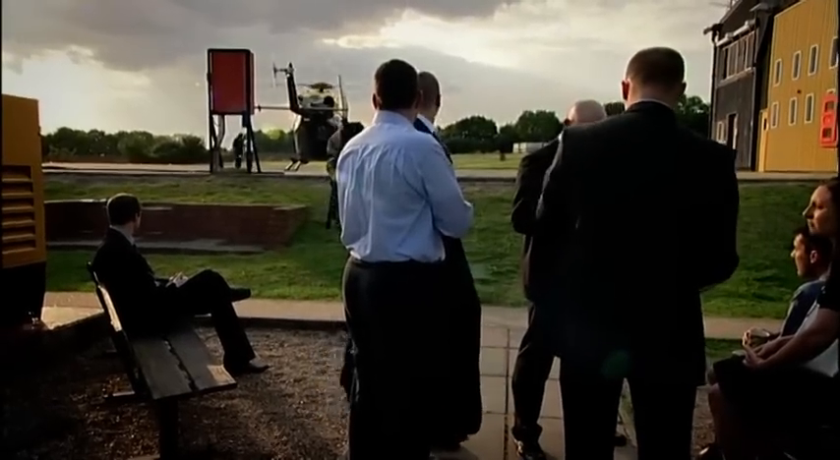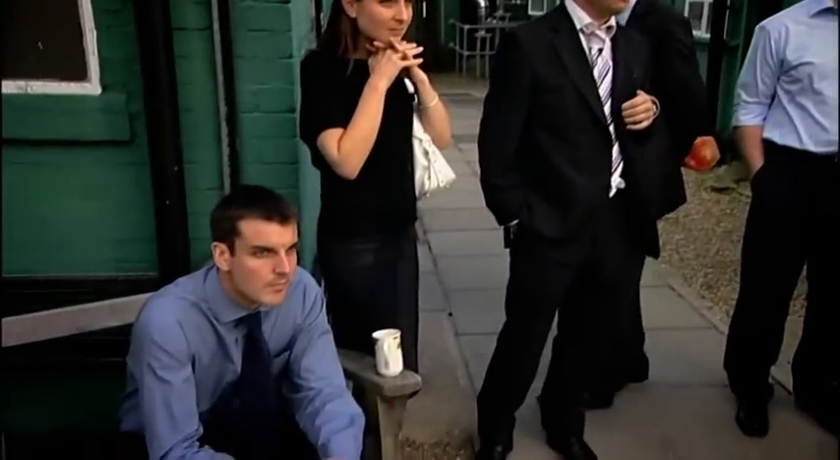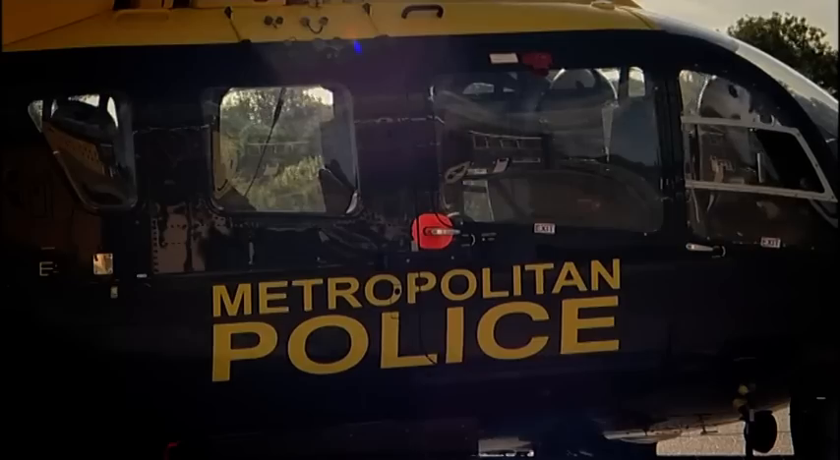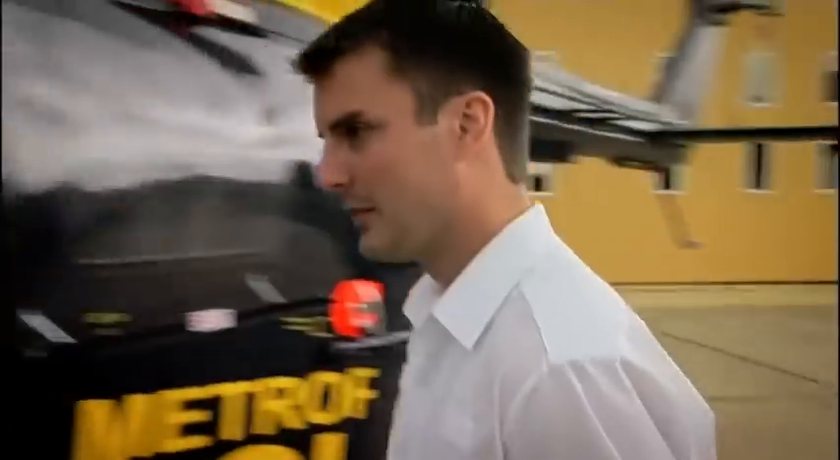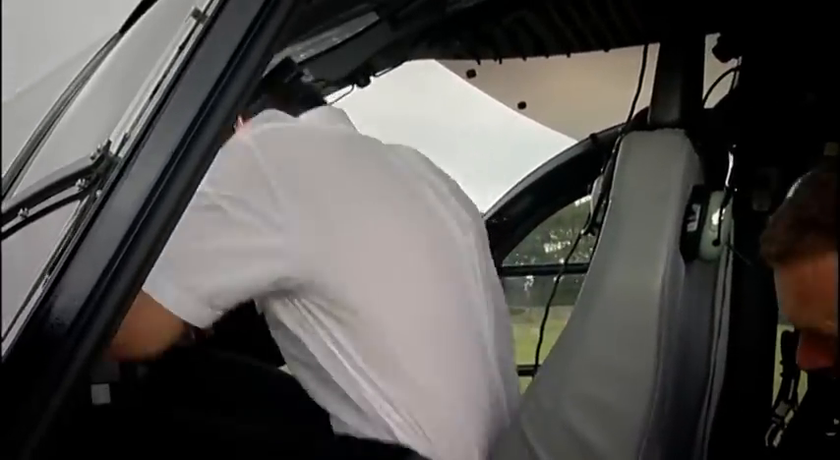PC Bearman is one of hundreds who applied to fill just 2 vacancies in this air support unit. The final 5 have been under assessment for months. PC Miller is used to pressure. He drives fast police cars in North London as part of a rapid response team.